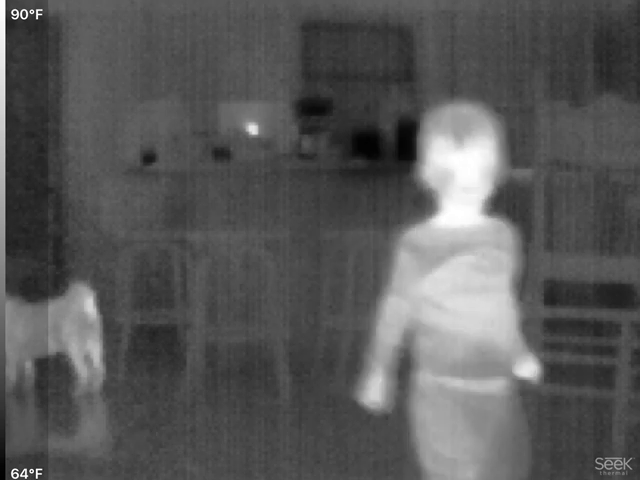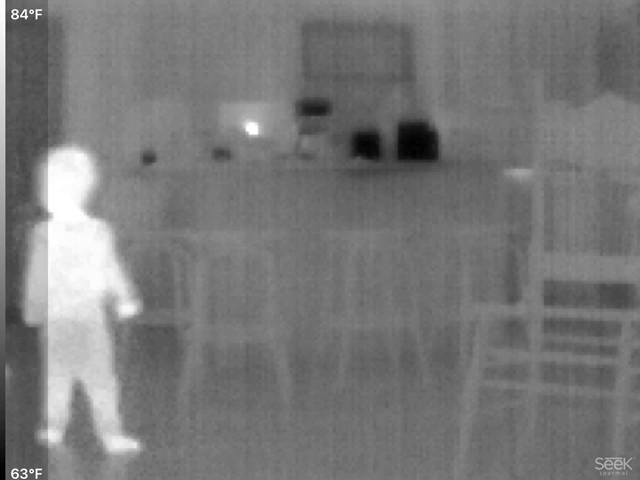Then we went upstairs. We're sitting around. She had this heavy oak table. I'm at one end, she's at the other end, so I could see her. I'm watching her as I'm talking to her, and all of a sudden, something hit that oak table. It was hard enough that we felt it and heard it.